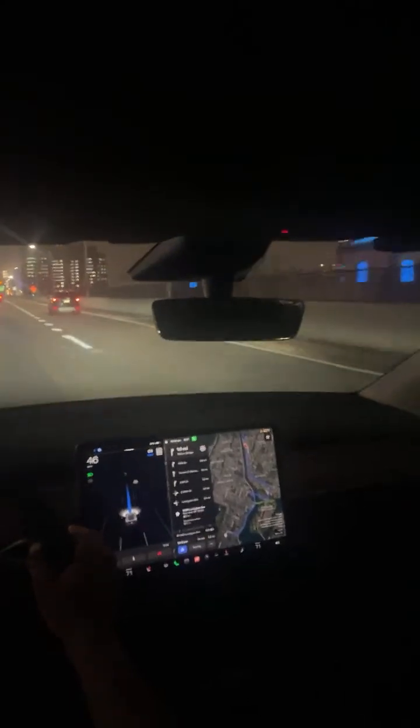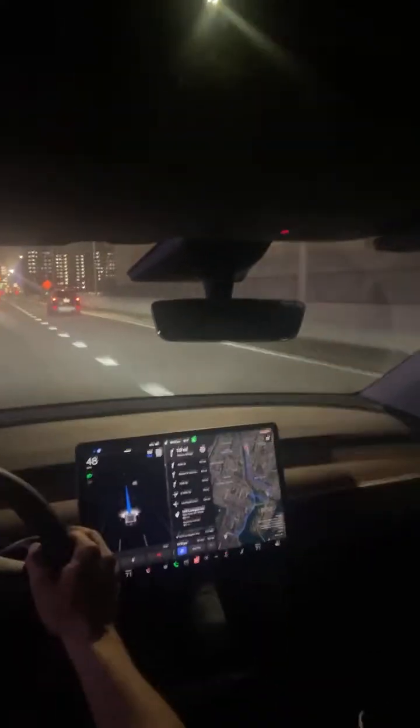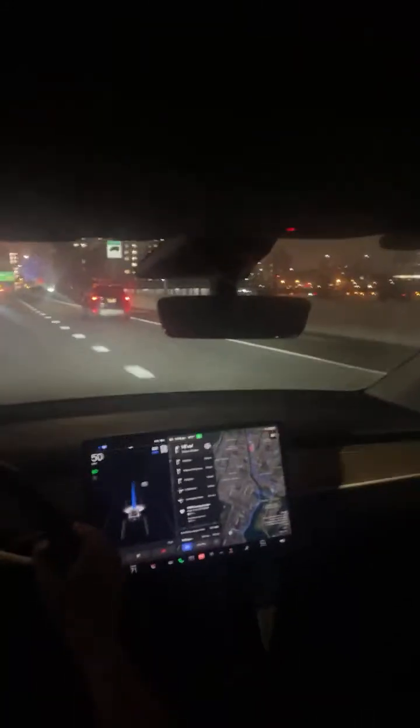All right, the car's slowing down a little bit. I think it noticed these cars coming up on me, getting ready to cross lanes. All right, we're back to regular speed. And I'm going to make sure I get into this lane here.